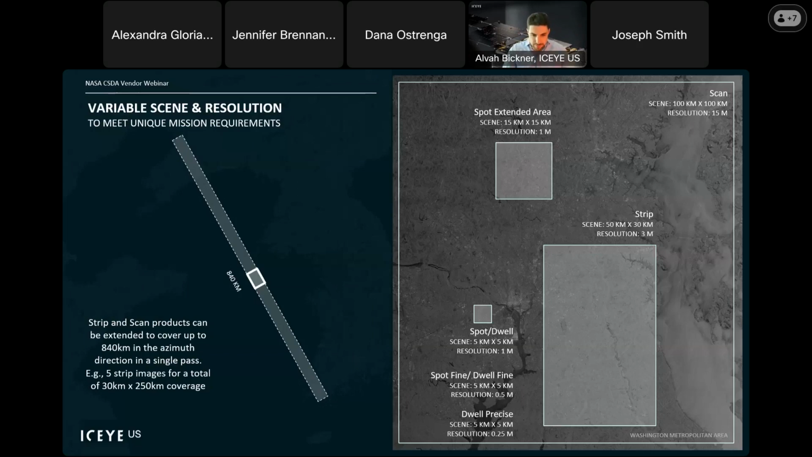And coming soon is our dwell precise, which gets us to a 25 centimeter resolution. On the left here, you'll see that we actually have the ability to do some variable scene resolutions depending on the unique mission requirements.